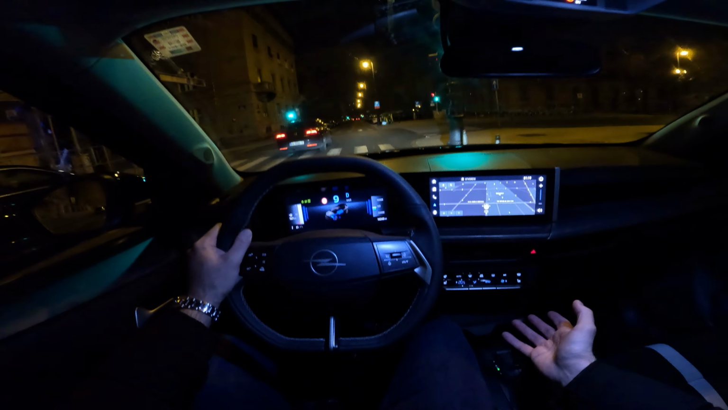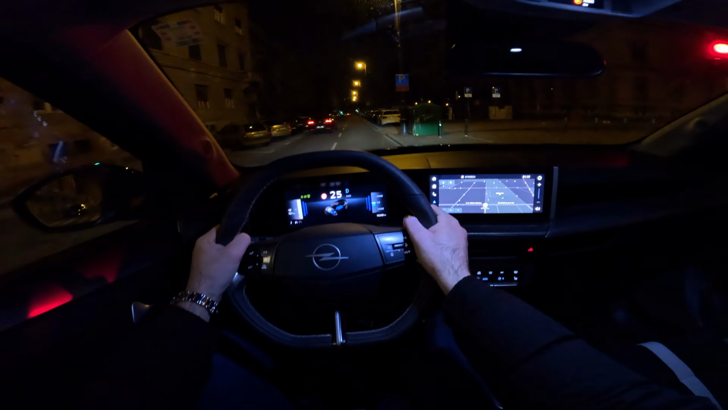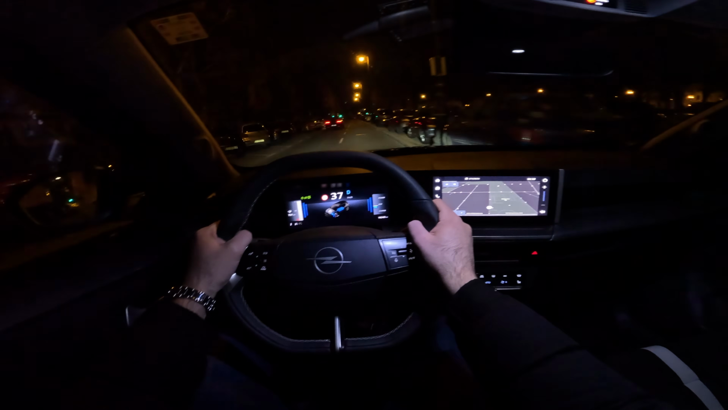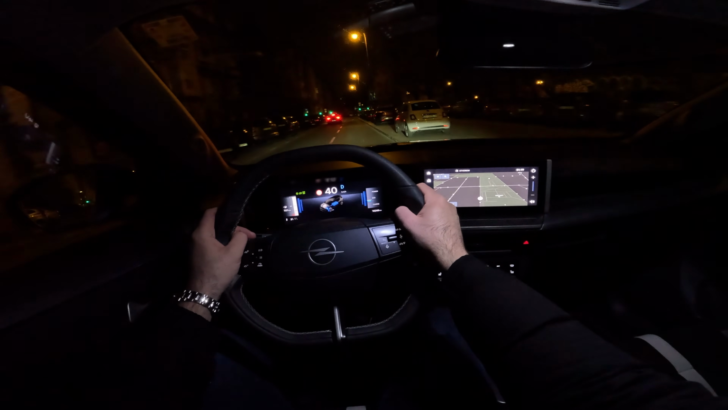One thing that I would love to have in this car are the ambient lights. I think they would give this dashboard even better look during the night. Unfortunately, we don't have the ambient lights, so yeah.